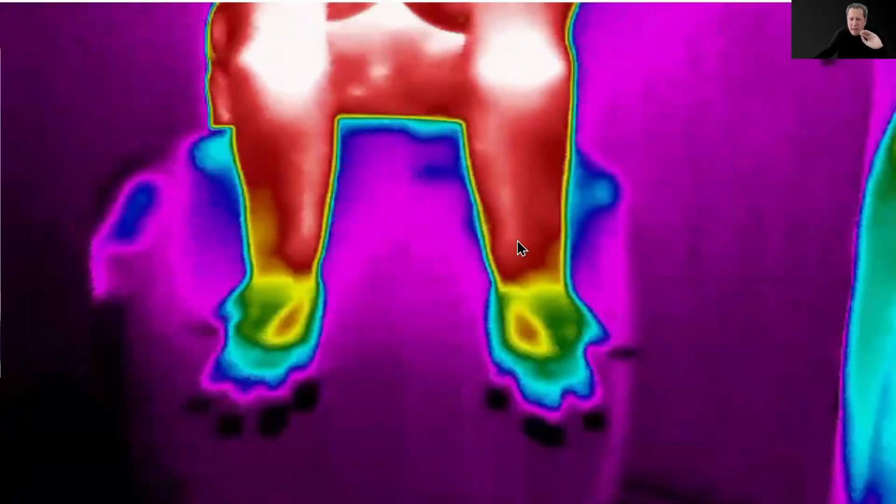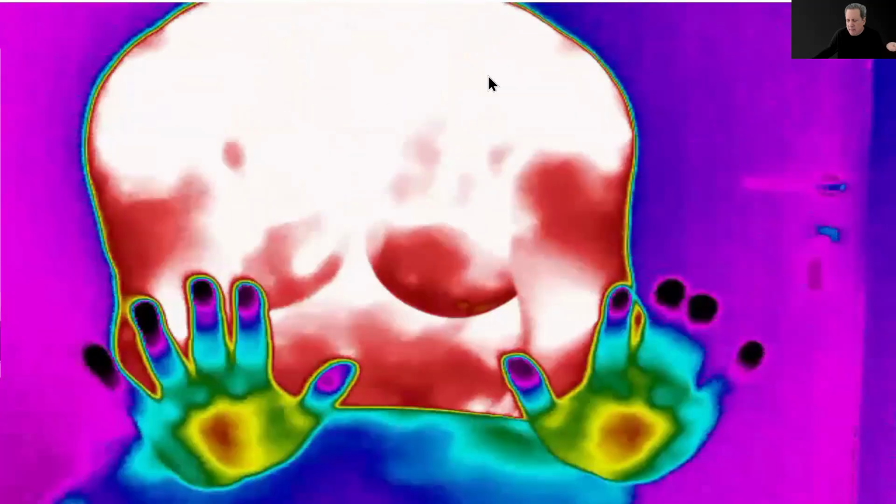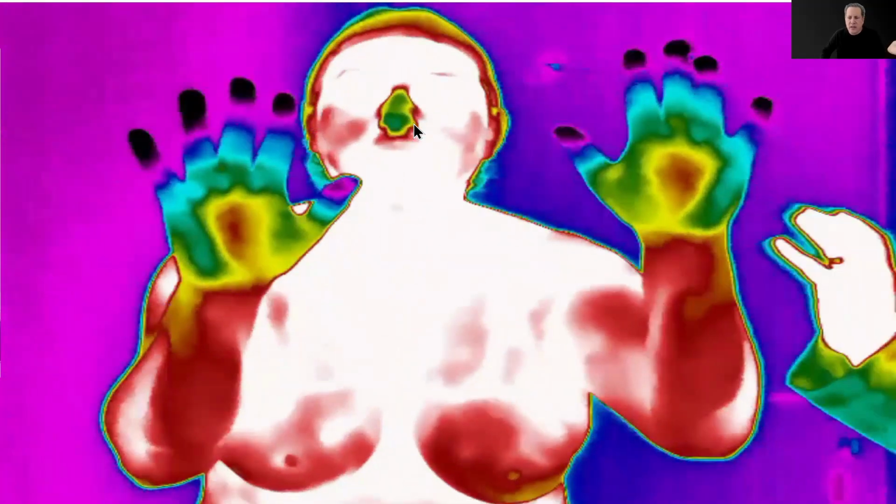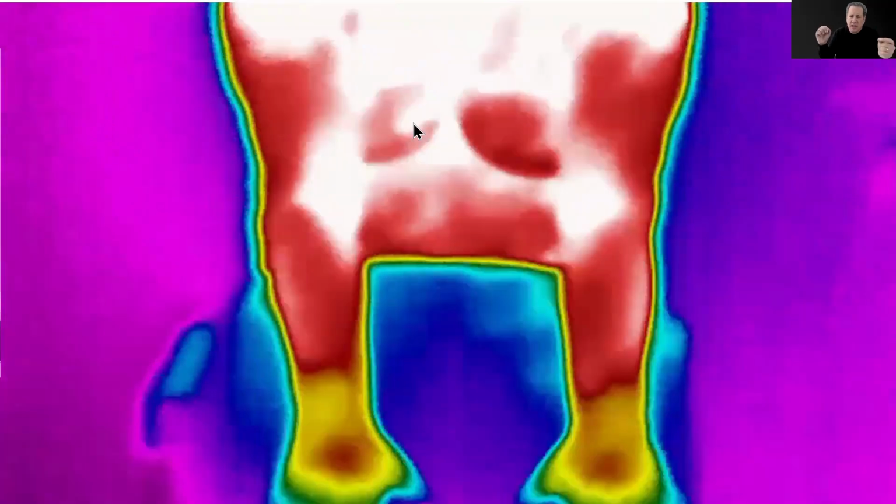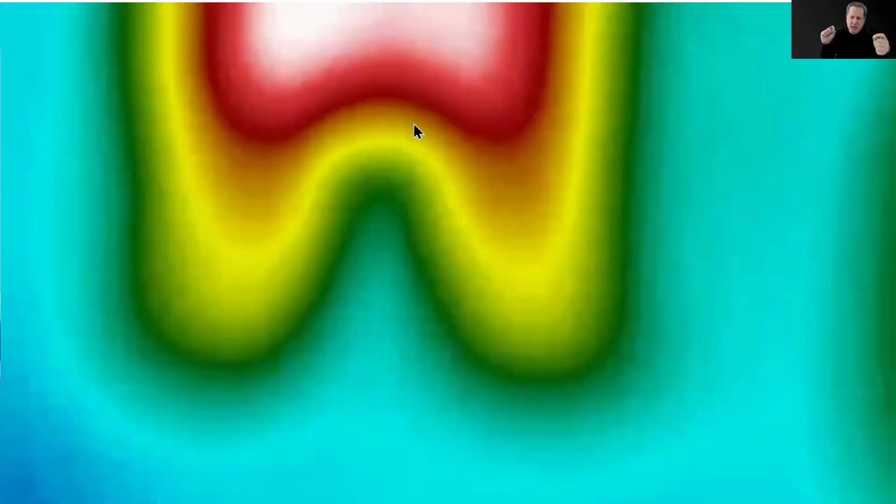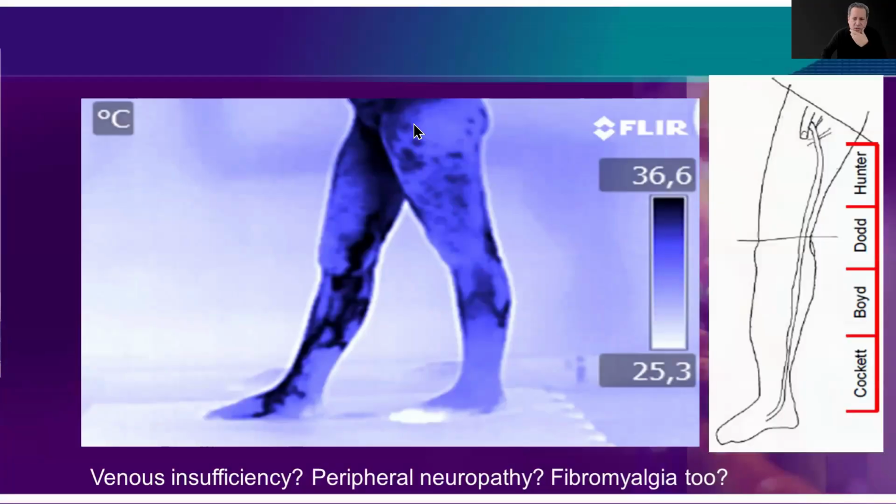Another example, in fibromyalgia patients, most of them have many biomarkers. Cold hands is a noradrenergic response sign. There's a thermoregulatory autonomic disturbance in fibromyalgia patients. So they have many biomarkers, but the definitive diagnosis is the ACR criteria, the American College of Rheumatology criteria. But we have biomarkers for this, and we can study this. And also vascular diseases. Here we can have very specific biomarkers, which is the venous insufficiency pattern.